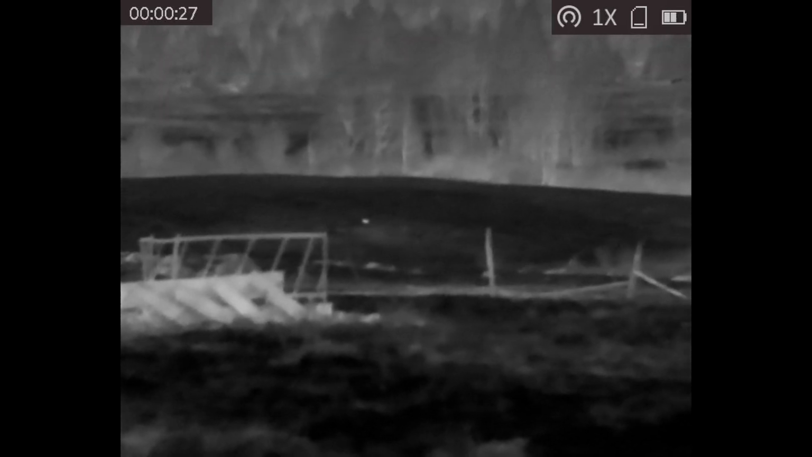Here's a woodchuck. It's a warmer day. This is in the spring, but it was probably about 70 some degrees, so you can see now the heat starting to pick up on more things, but the woodchuck's right in the center of the screen, about 400 yards.